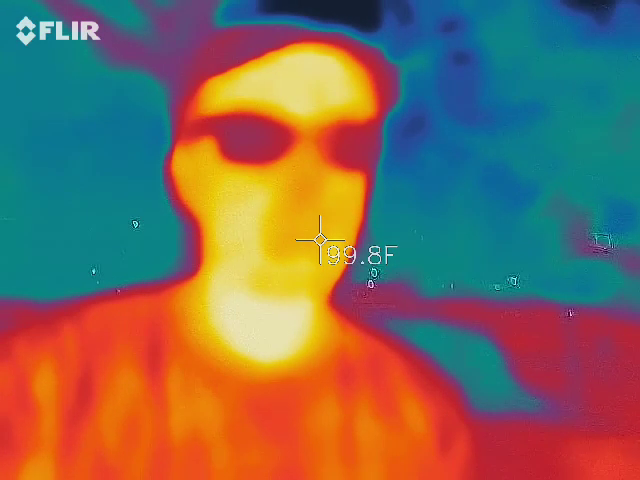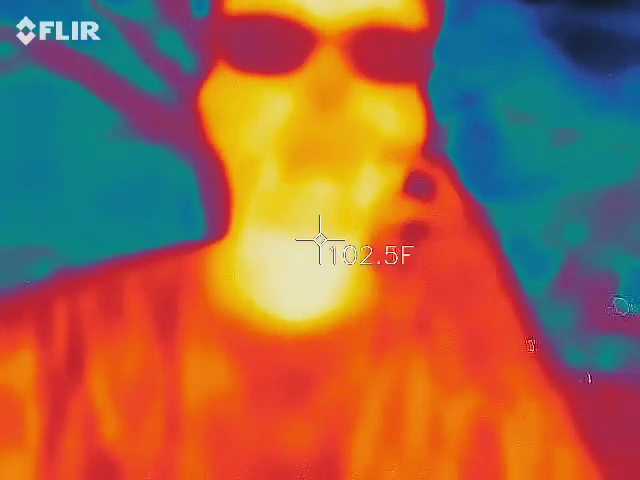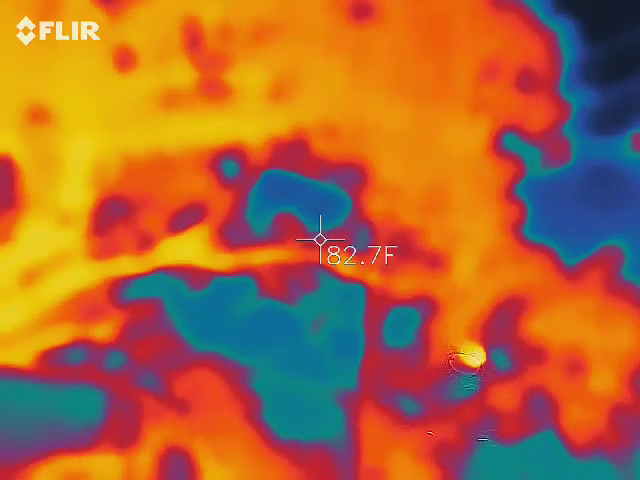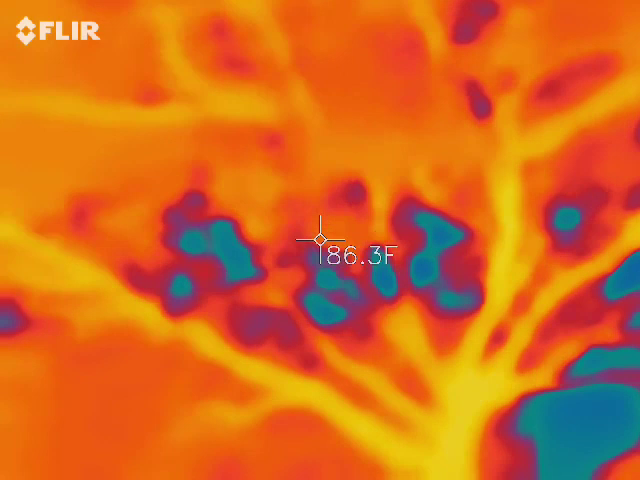So thermal imaging, everybody see me in the camera? Okay, do you see how everything behind me is blue? That just means that it's a colder temperature than my body temperature. So if you take me out, the whole thing changes. So it's gonna fluctuate based on whatever is inside the screen. Does that make sense?